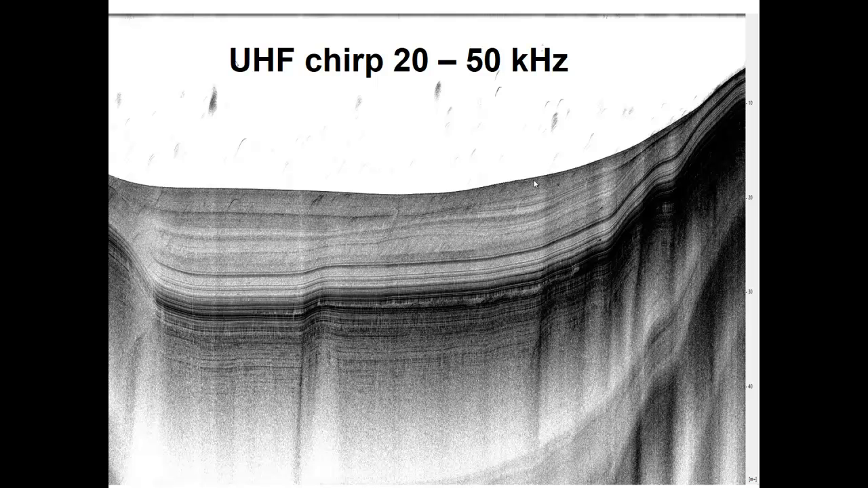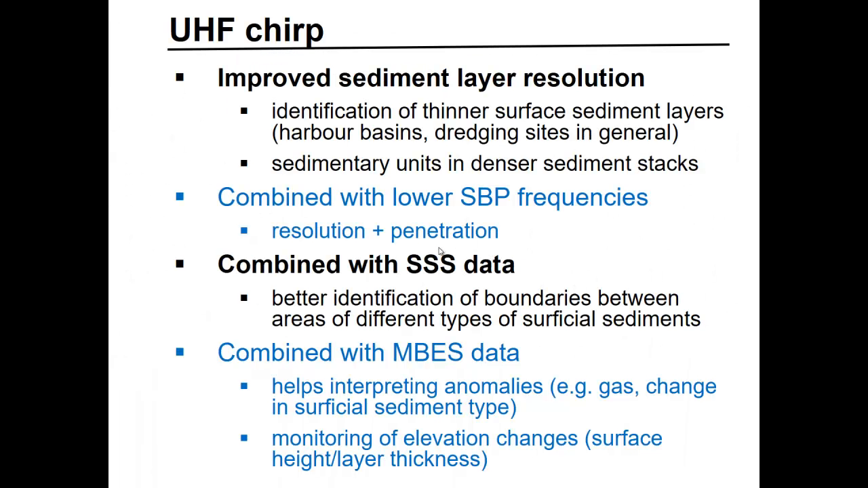You can see penetration of about 25, maybe 30 meters deep with the ultra high resolution. We are talking about 25, 30 millimeters of resolution. So I think it's a very, very interesting system. And I know when you get ultra high resolution like that, you can improve your survey. If you combine low frequency SBP with ultra high resolution, you can get both resolution and penetration.